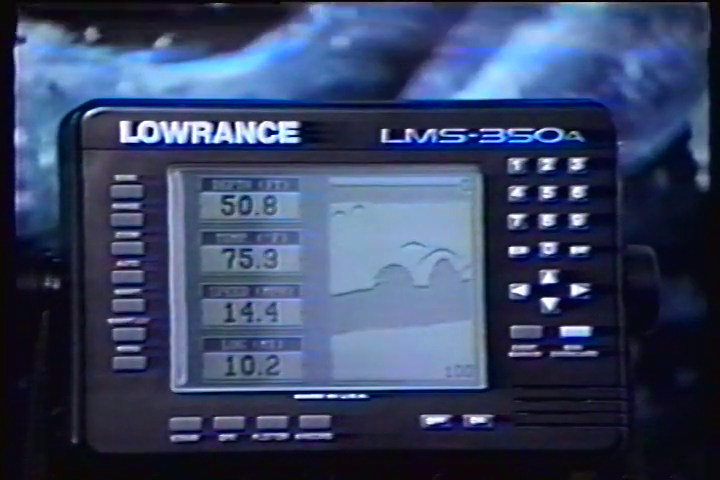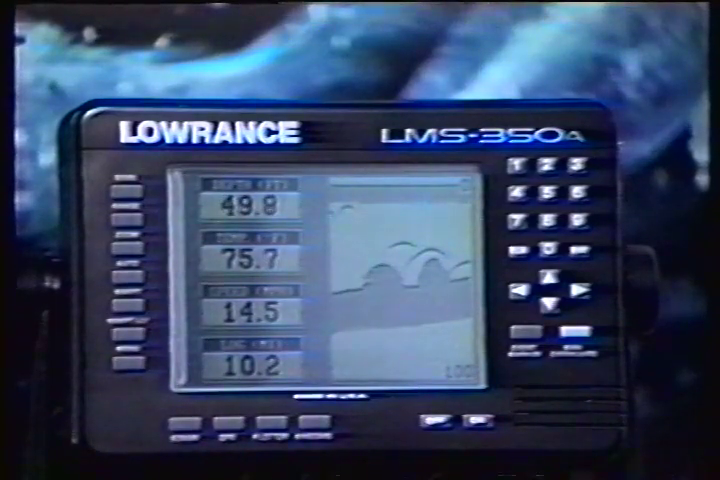Congratulations on choosing a fine sonar and GPS navigator, the Lowrance LMS 350.